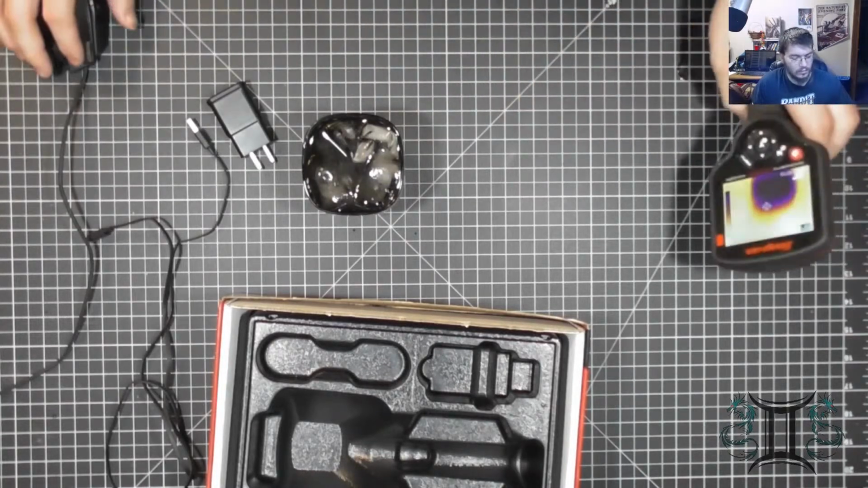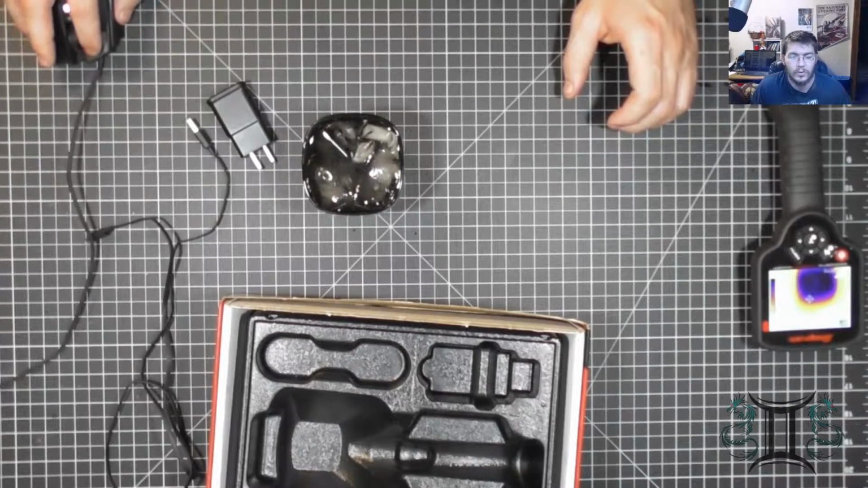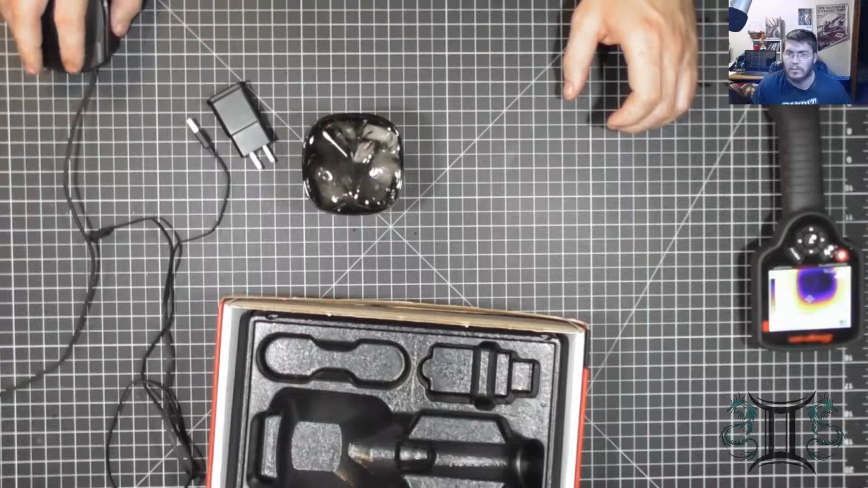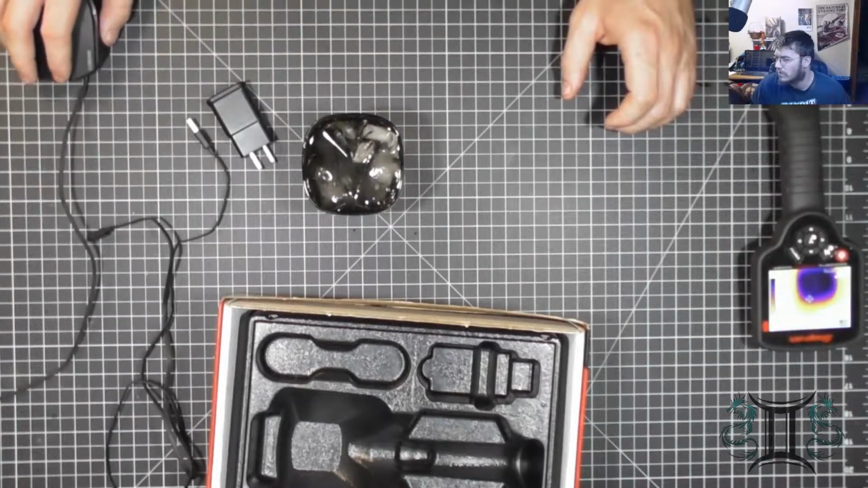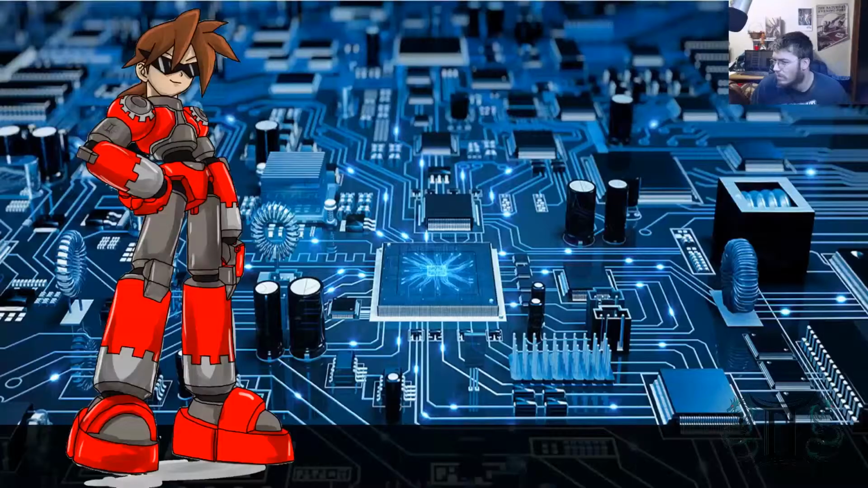Now, I've got some pictures that I've actually taken, so let me go ahead and get them pulled up, screen sharing. These are pictures that I've taken with this device. This is actually a pot of water that I had heating on the stove.